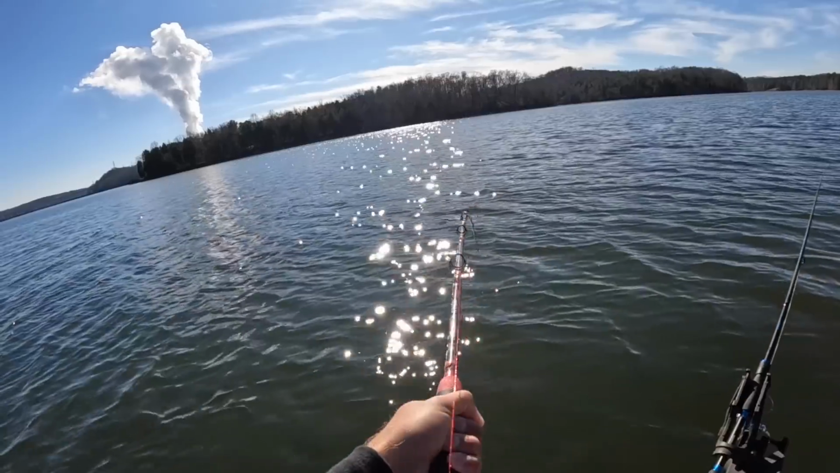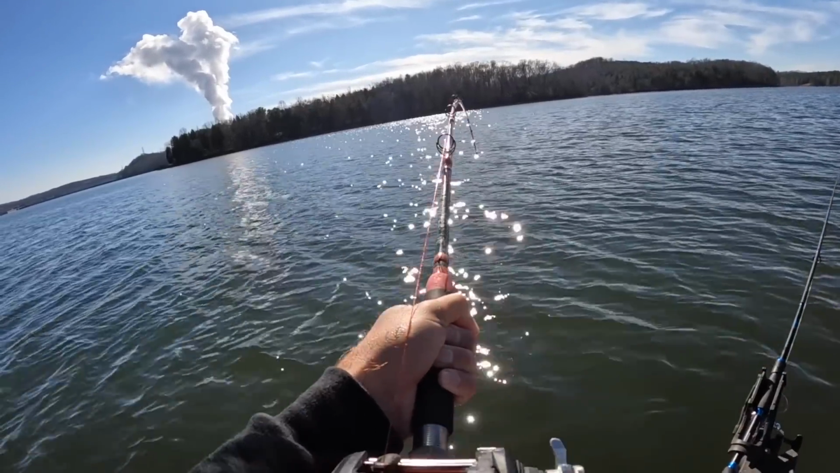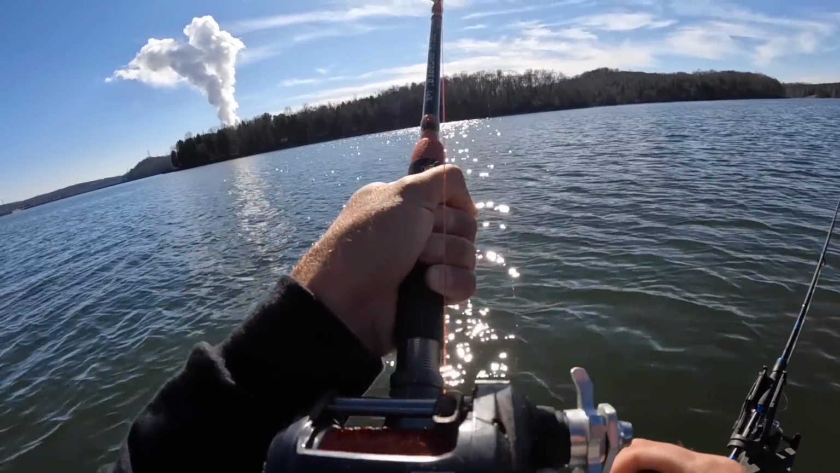Y'all get your sunglasses on. You're looking right in the sun. I need mine. That's a big bait, man. Y'all saw that skipjack head, man. That's a big bait.